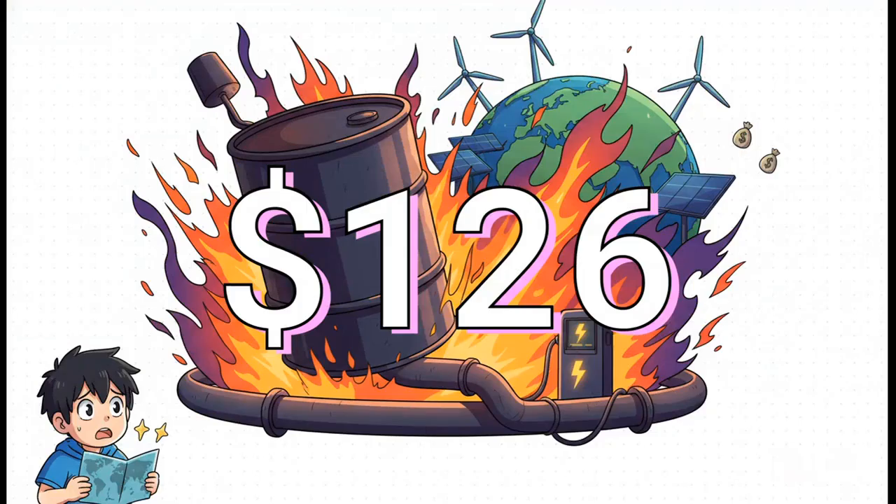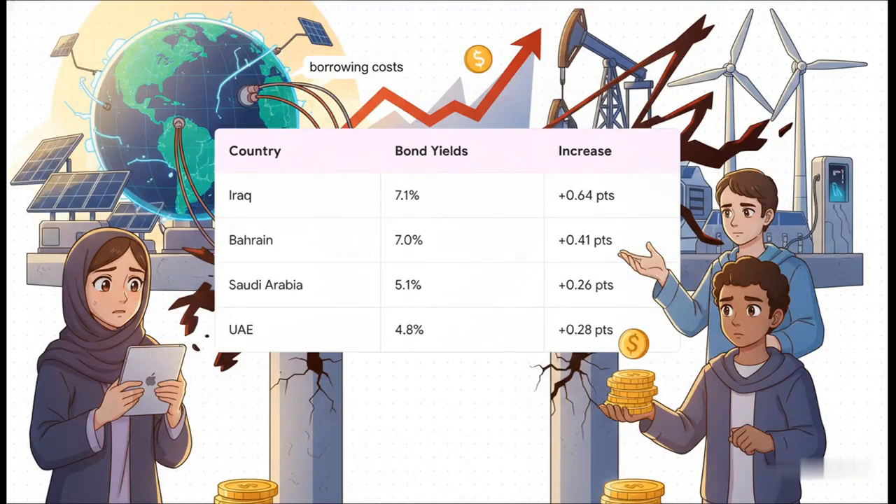This number right here just captures the sheer speed of the panic. Brent crude oil prices blew past $100 a barrel for the first time in 4 years, and they peaked at a painful $126. That number represents an immediate, massive hit to the entire global economy. And it wasn't just about fuel.